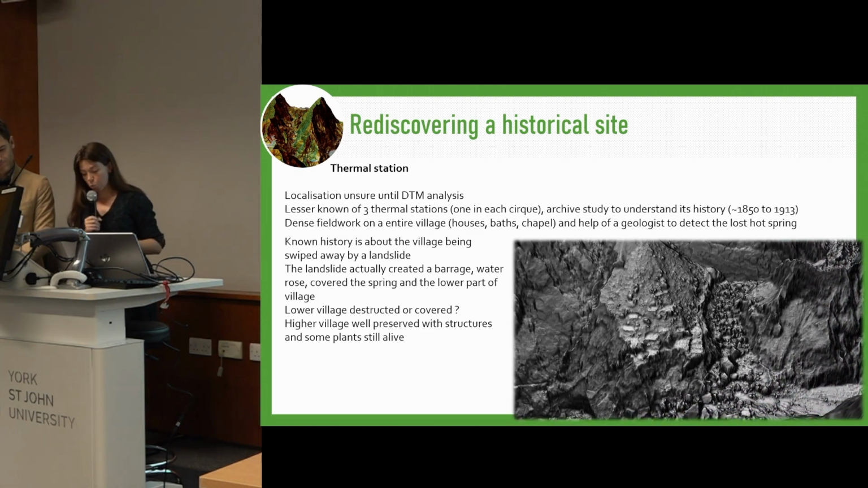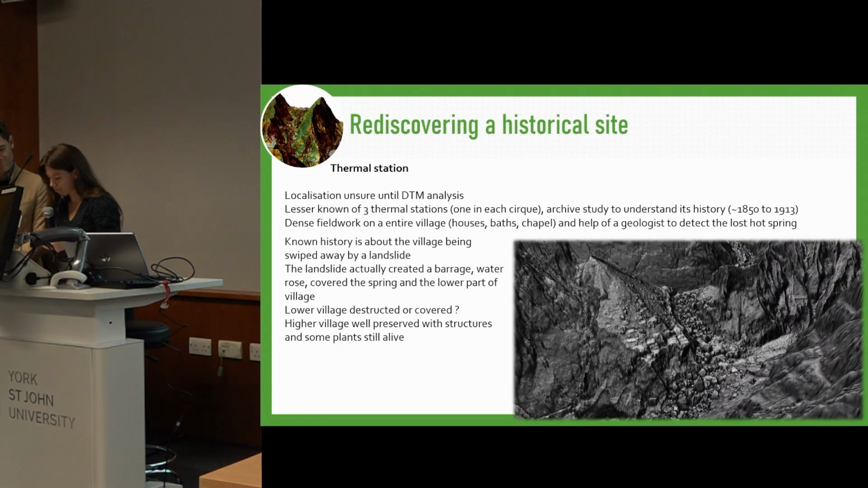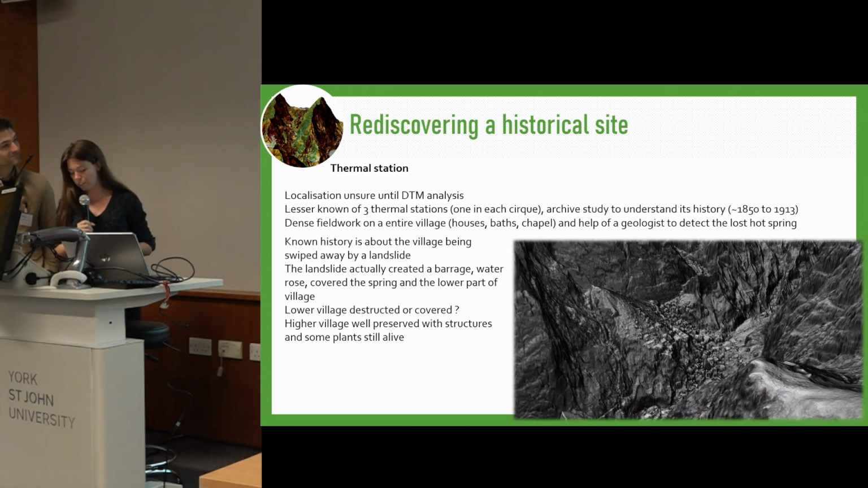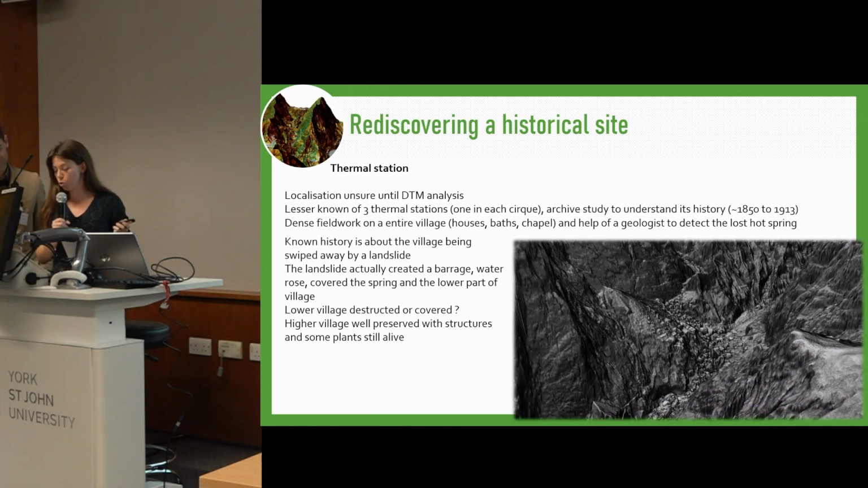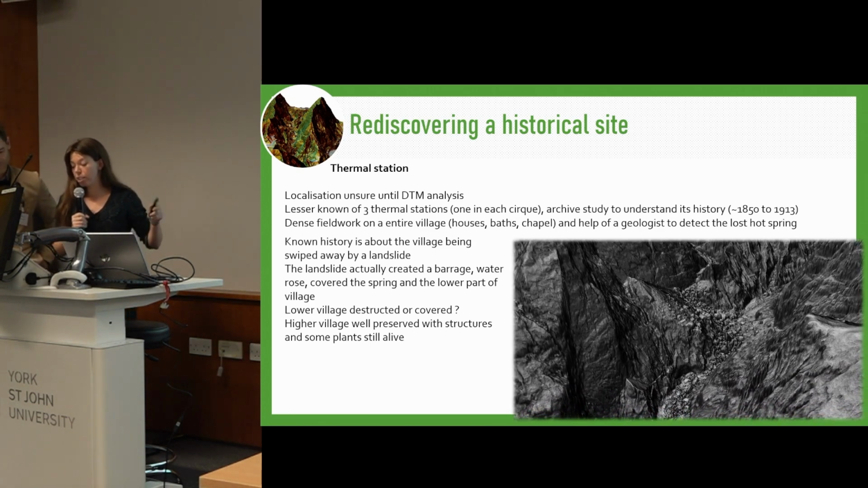Once on site, we did really dense fieldwork to find and study this village and also the thermal springs. We improved historical knowledge of this place by digging into archives, but also by exploring the geological environment near the thermal station with the use of LiDAR datasets and thermal imagery.